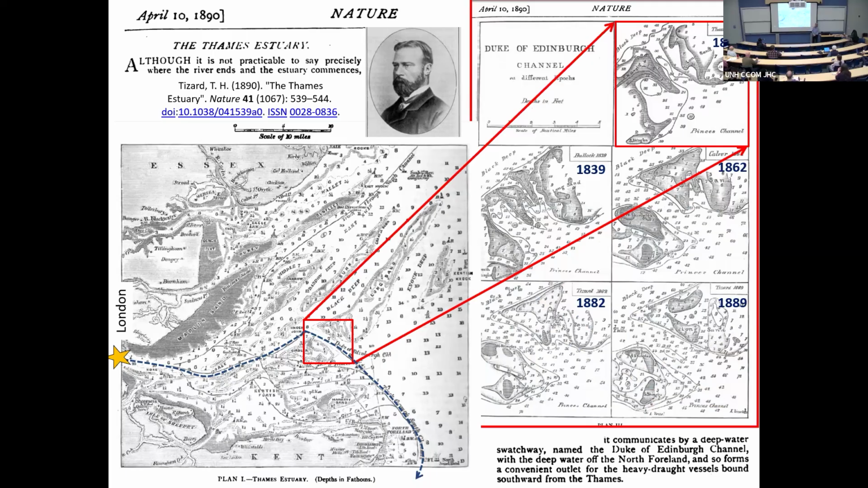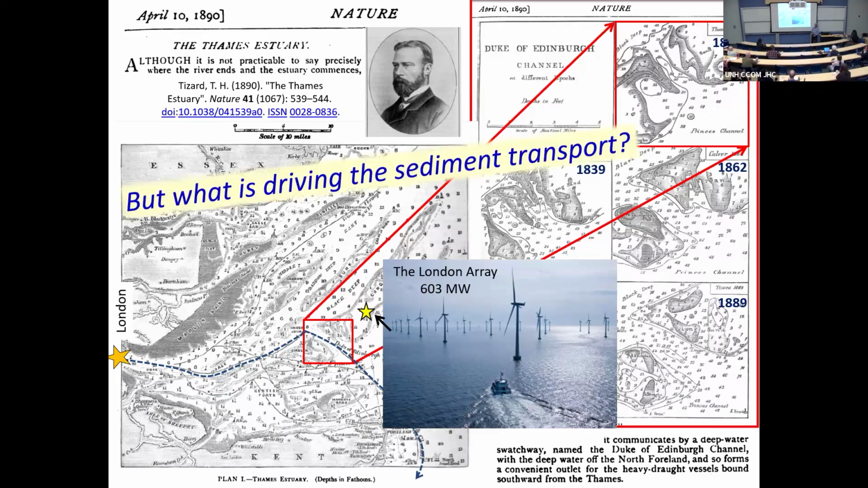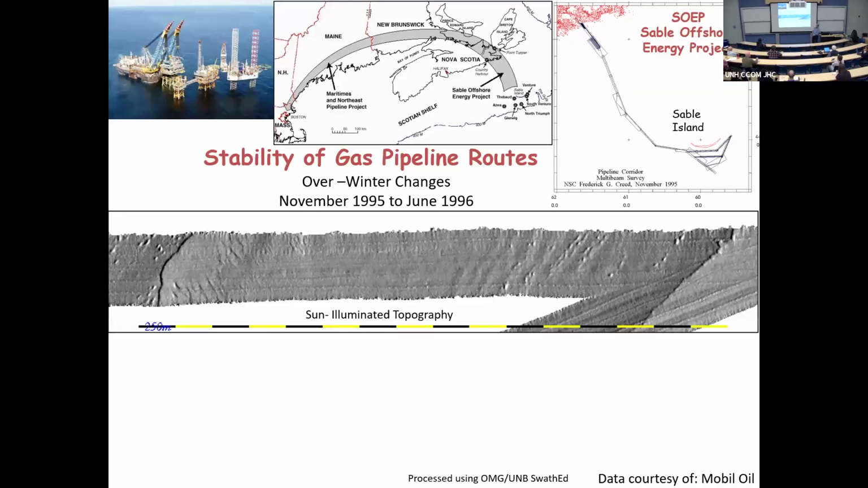But the article is fascinating. He actually was looking at why it was changing. This is, of course, an estuary. It's a sediment transport problem. And today, you might think it's irrelevant, but that sandbank is actually part of the 600-megawatt London Array. It's extremely relevant today, and they're continuing to survey it with the port authorities. But underlying it, what's driving the sediment transport? He had the capability to do bathymetry to see the sandbanks move, but current measurements were pretty hard, especially in those days.